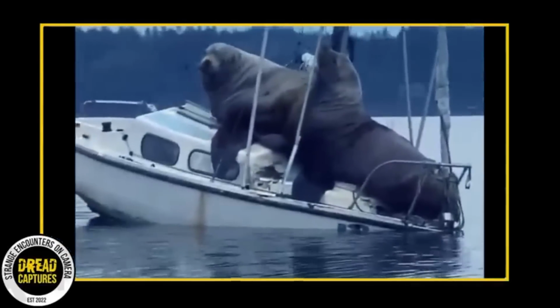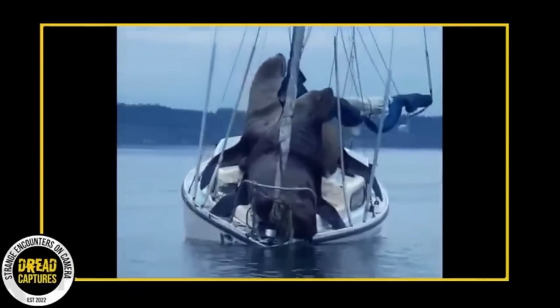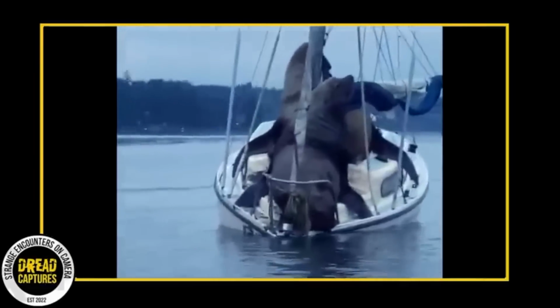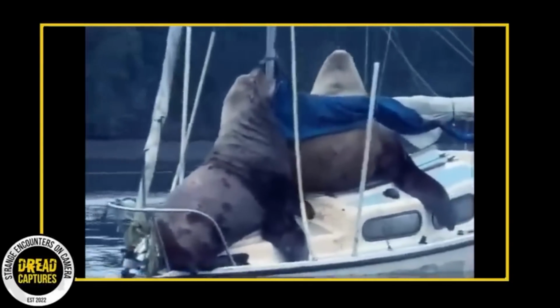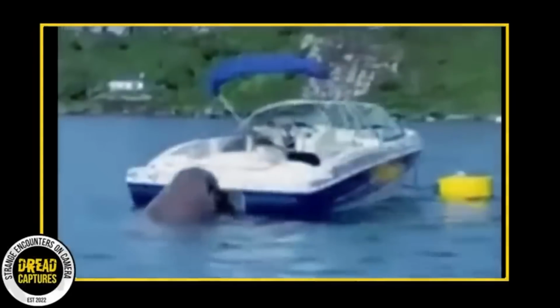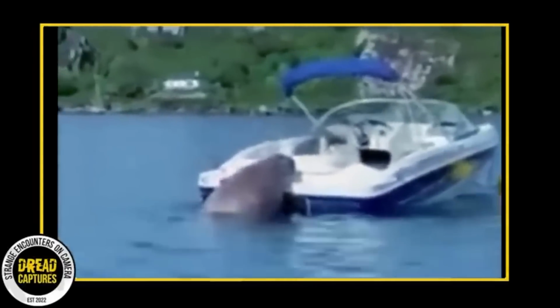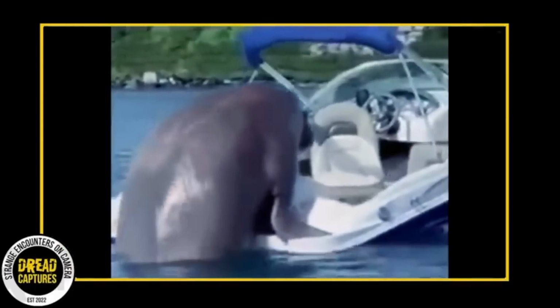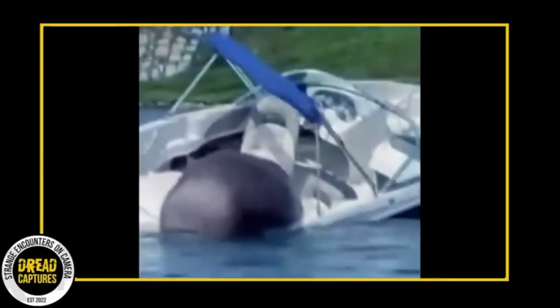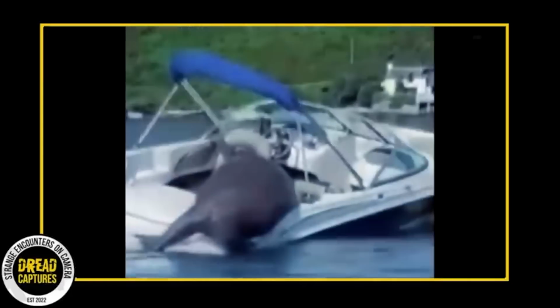Yeah, look at the way the boat tilts. It's clearly not designed to handle these types of passengers. Each of these bad boys can weigh up to 2,500 pounds and reach 11 feet in length. Now, the sailboat that is anchored in the harbor looks a little older. It's probably not abandoned, but maybe. A few other instances have been caught on camera like this, and the boats were definitely not abandoned. I'm guessing these lions are just taking a breather or looking for a place to sun themselves. Anyhow, great capture. I've never seen anything like this.